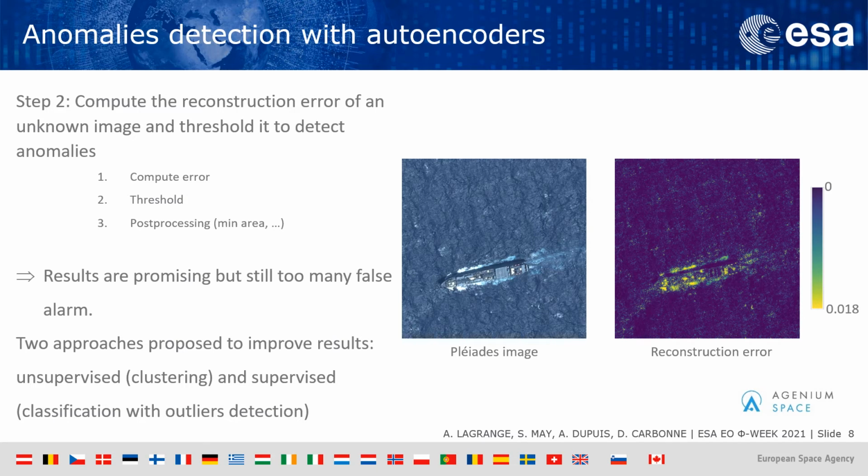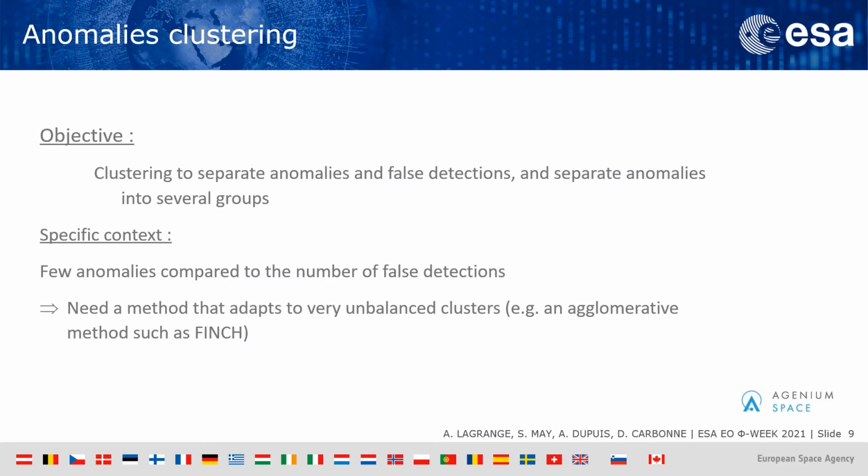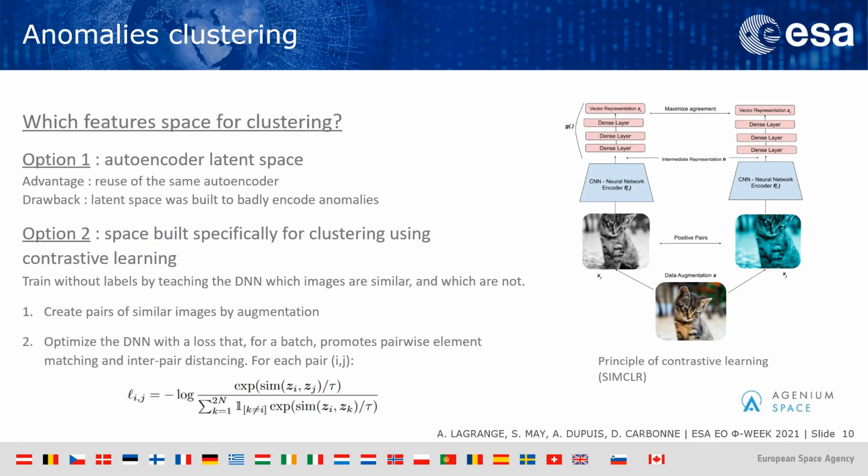outlier detection. In the clustering approach, we focus on the idea of separating anomalies, false detection, and eventually several groups of anomalies. But this clustering task is made in a specific context where we have a high number of false detection compared to the number of anomalies. And for this reason, we choose to use a very basic clustering method and then focus on the method used to extract the features. Two options were considered to extract features. The first option used directly the latent space of the autoencoder, and the second option used a contrastive learning approach.